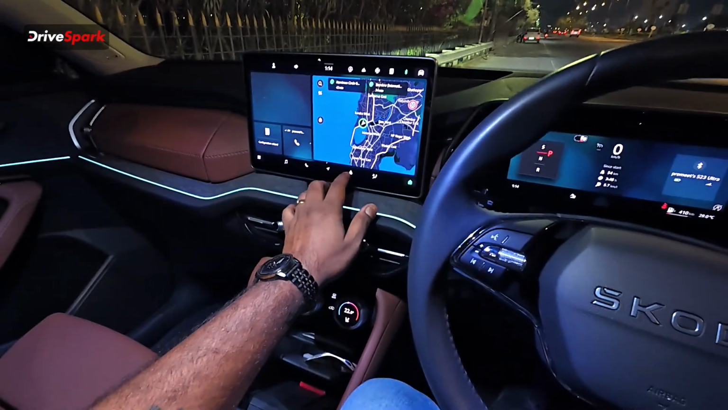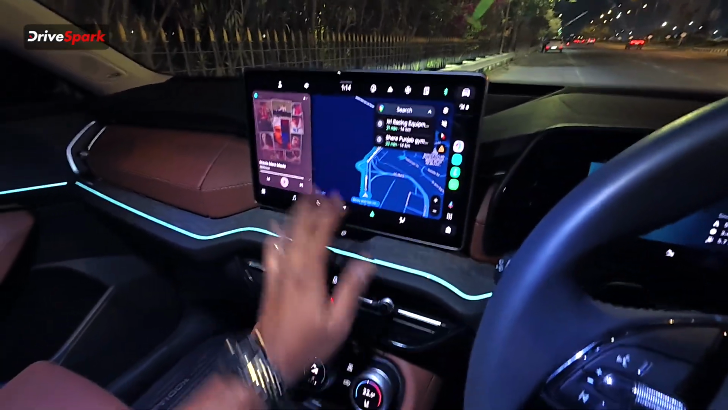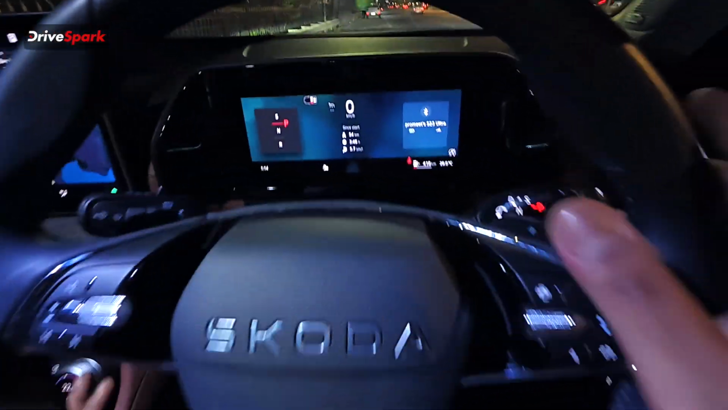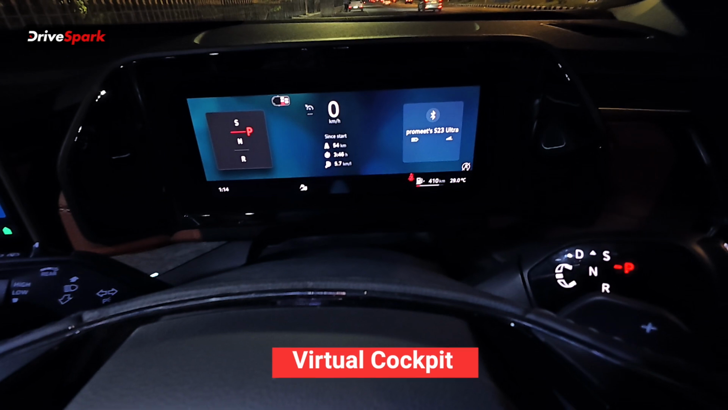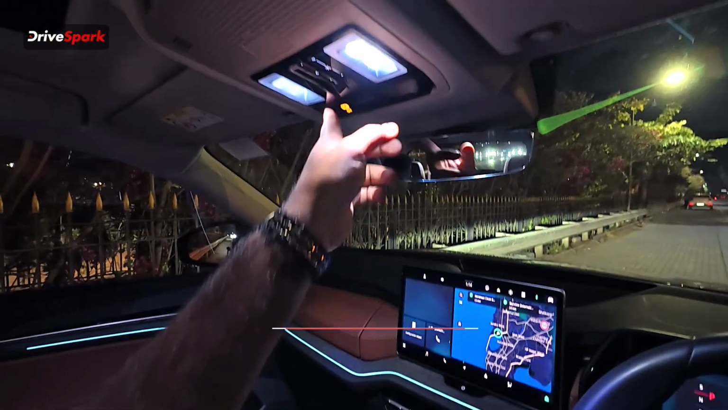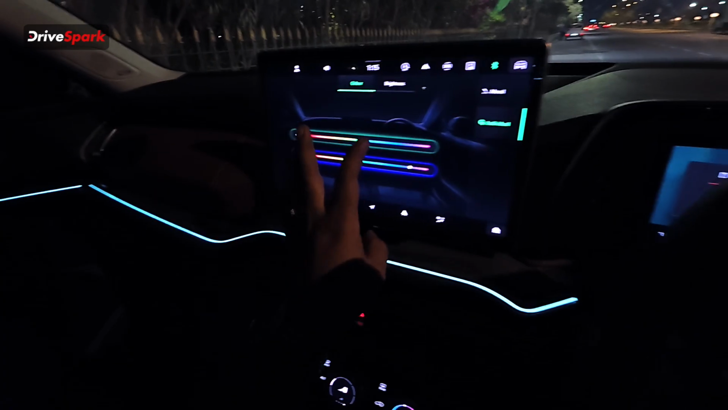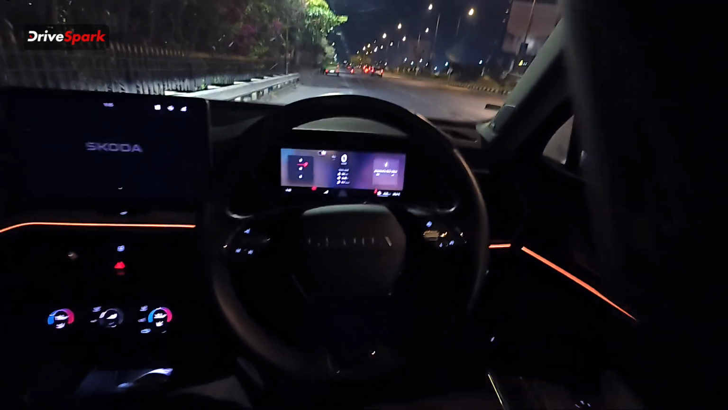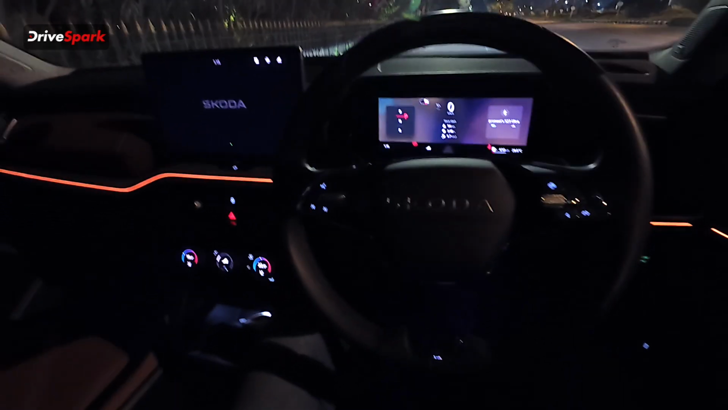So that is your Android Auto playing over there. Again, works very smoothly. That's your virtual cockpit that you can actually change and configure according to your size. Let me just quickly put this light off, and if you change the ambient light, you can see that the light for the cluster also changes as per the ambient light, and it's a very smart move. It's a good thing. Let us buckle up for a quick drive.